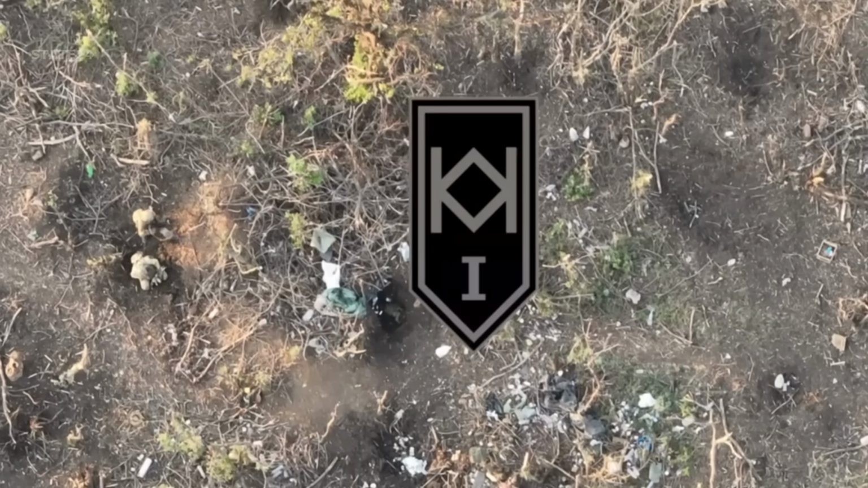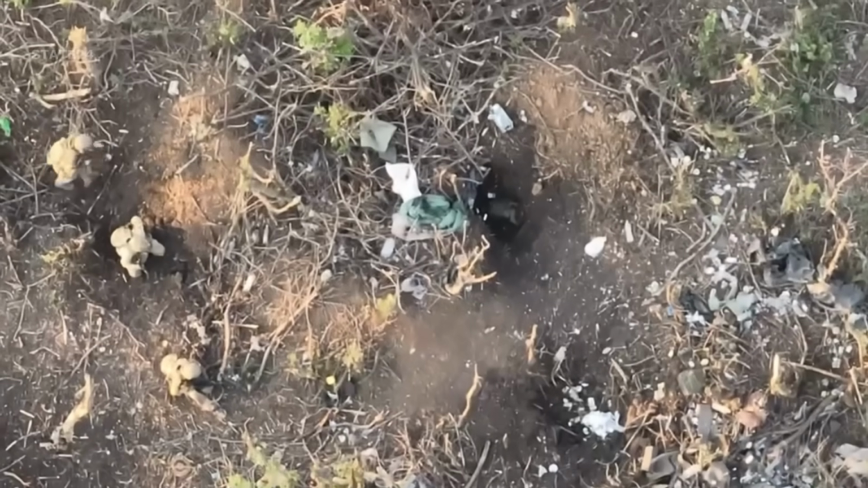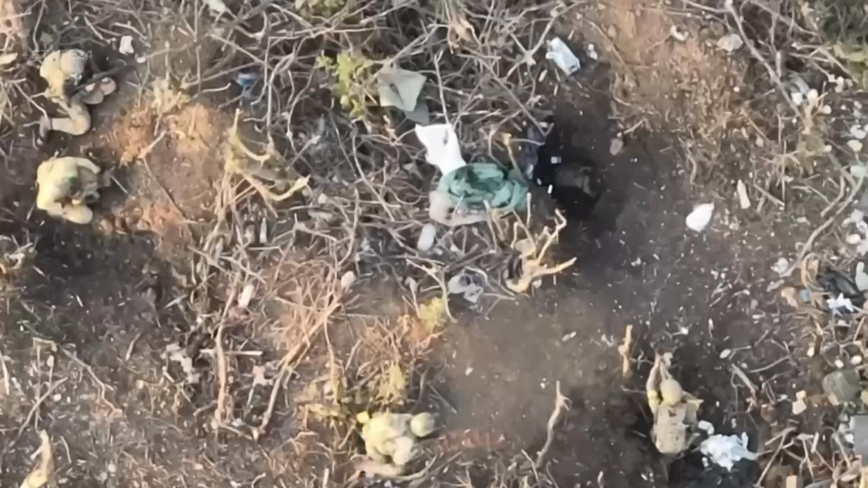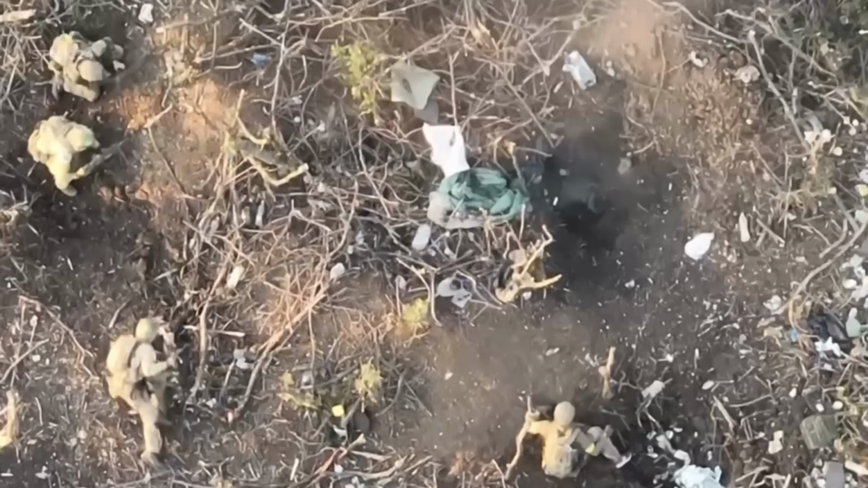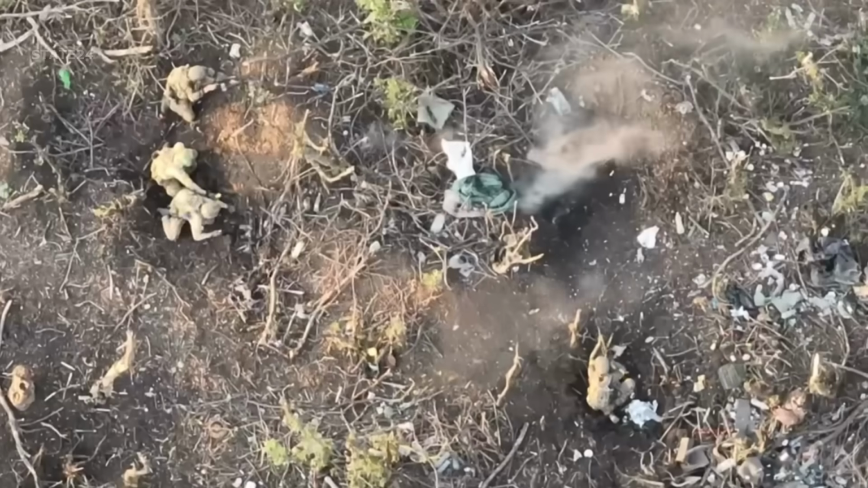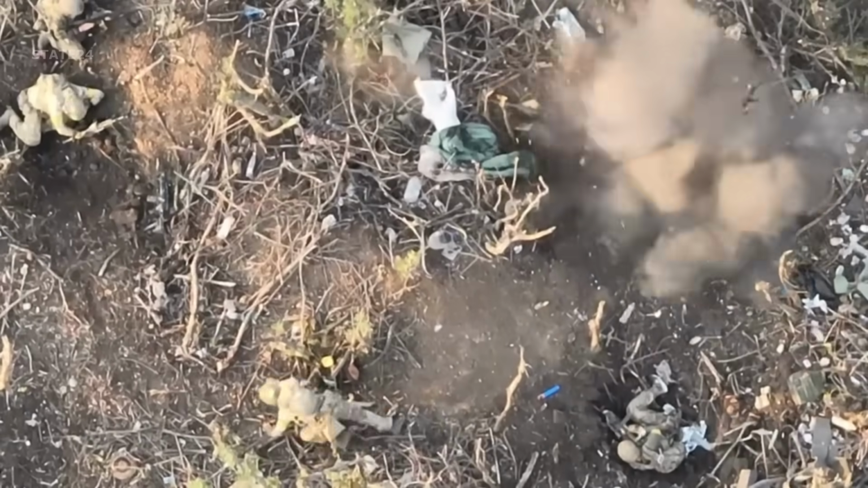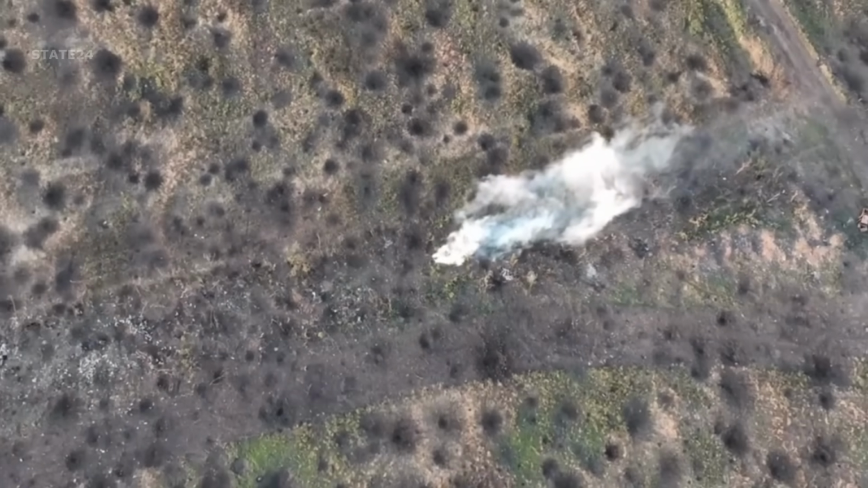June 24th, 2025. The Ukrainian 3rd Assault Brigade attacked a Russian trench near the village of Andriivka. During the operation, a team of 4 Ukrainian soldiers approached an underground bunker and opened fire with automatic weapons. Russian soldiers inside returned fire and a close-range firefight ensued. Ukrainian soldiers then threw grenades into the bunker, successfully neutralizing the Russian soldiers inside.